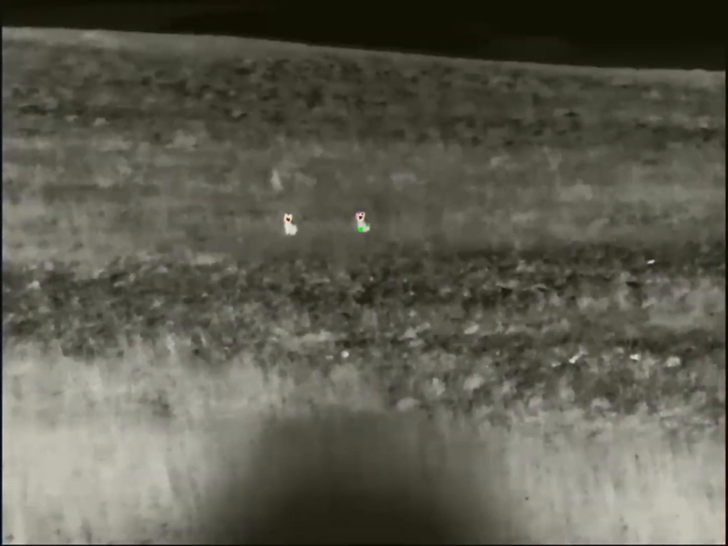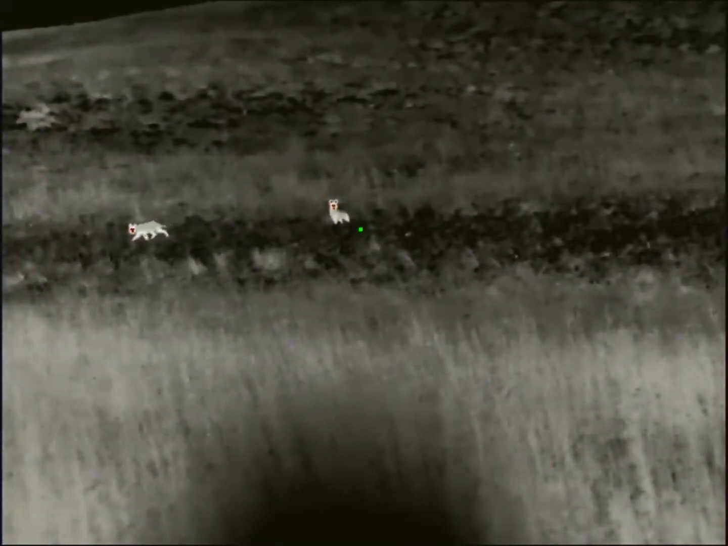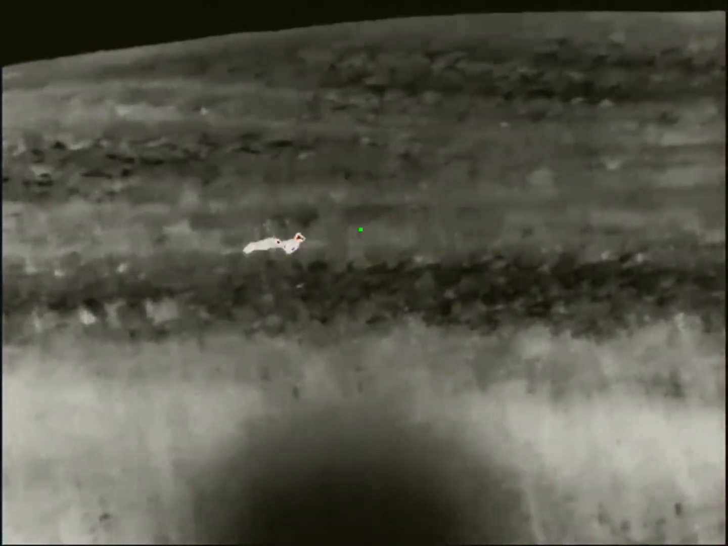The wind is right to left here. My buddy and my brother are off to the left. Just one gun. My buddy's running my brother's gun with his thermal scope, and my brother's just scanning and running the call. But I'm gonna let these circle here, and I'm gonna stay on the back one. I was hoping my buddy would shoot the front one, and right there he shoots the back one, and you can see him flopping around there.